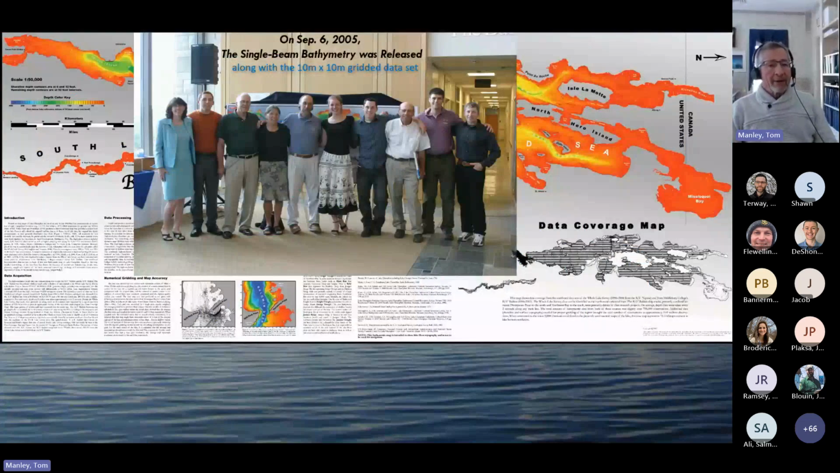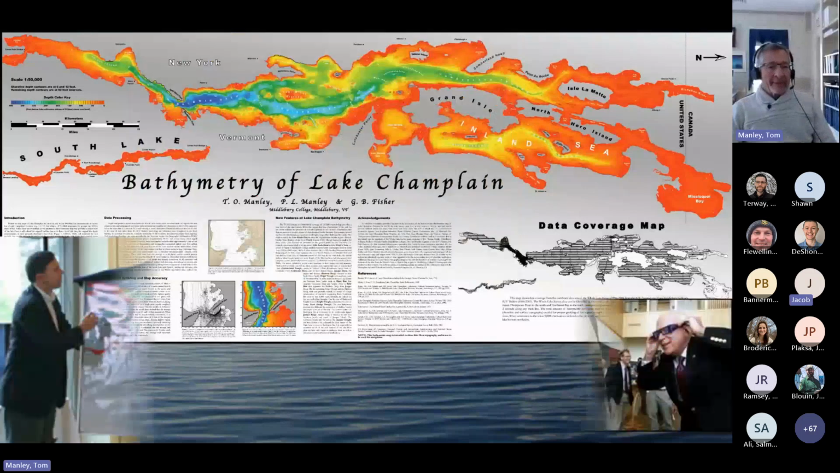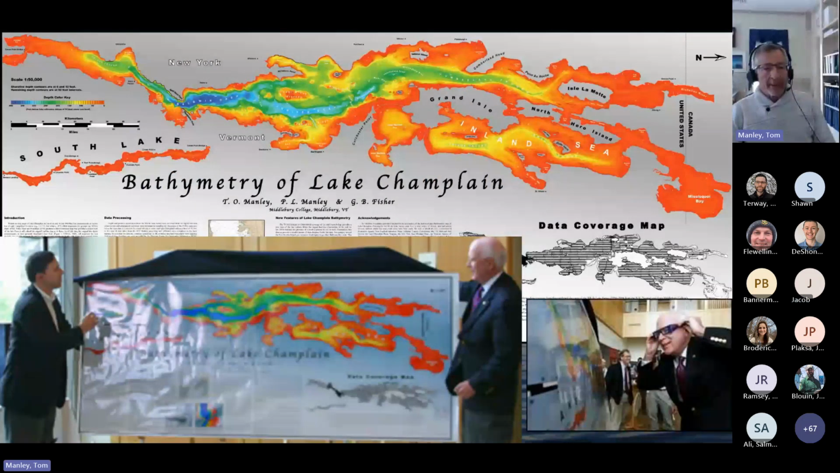After nearly 3 years of amalgamating the various lake data sets, post-processing, verification procedures, and numerous surface generation models, the first major upgrade to the bathymetry of the lake was released on September 6, 2005. Along with the visual map, a 10 meter by 10 meter gridded data set was released to the public with caveats. Now, I would be happy to discuss this caveat condition in more detail later if anybody is interested. There was a lot of fanfare when Middlebury College President Ron Leibowitz and Senator Patrick Leahy were on site for its unveiling.